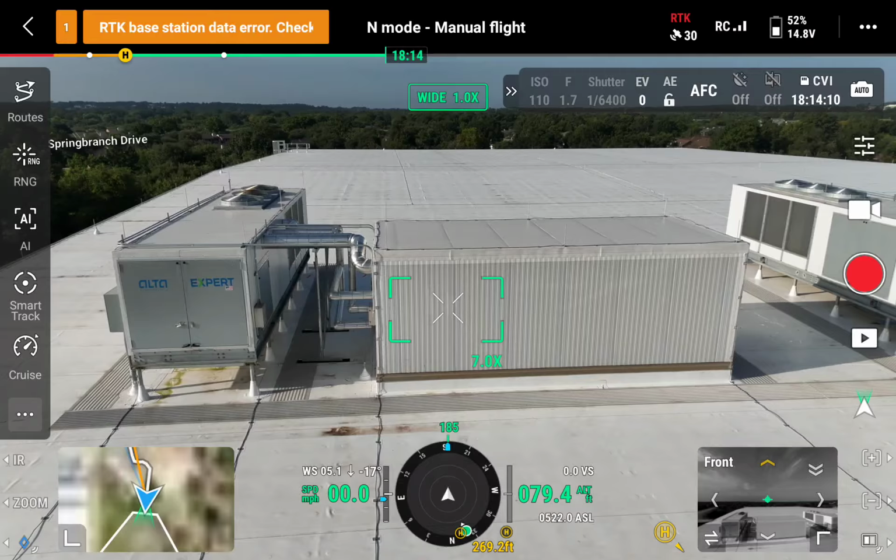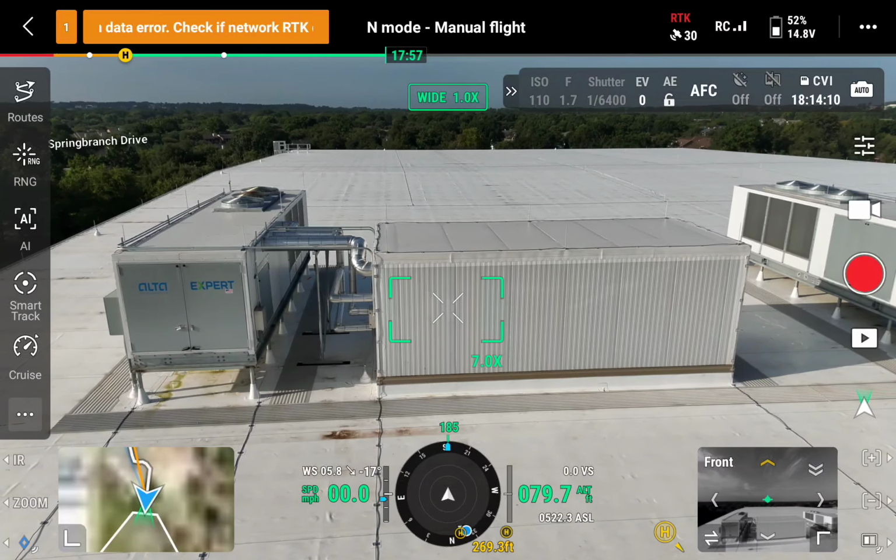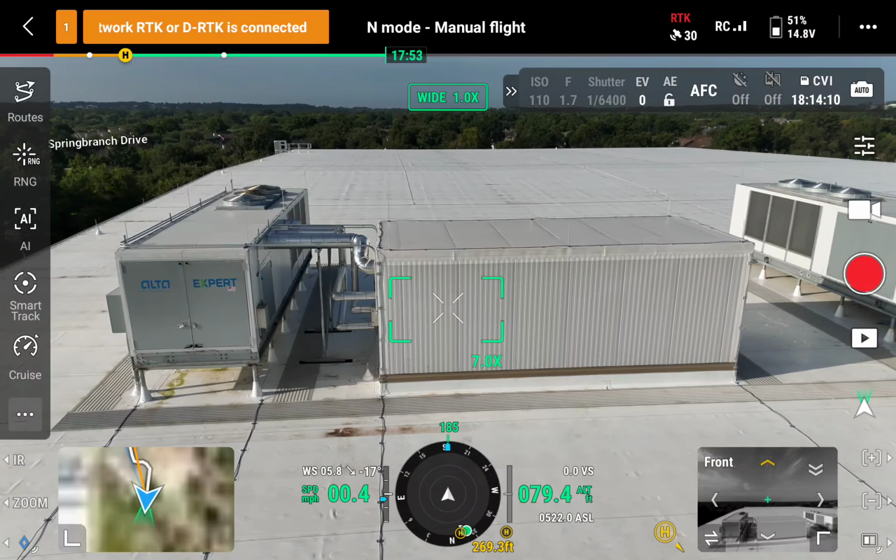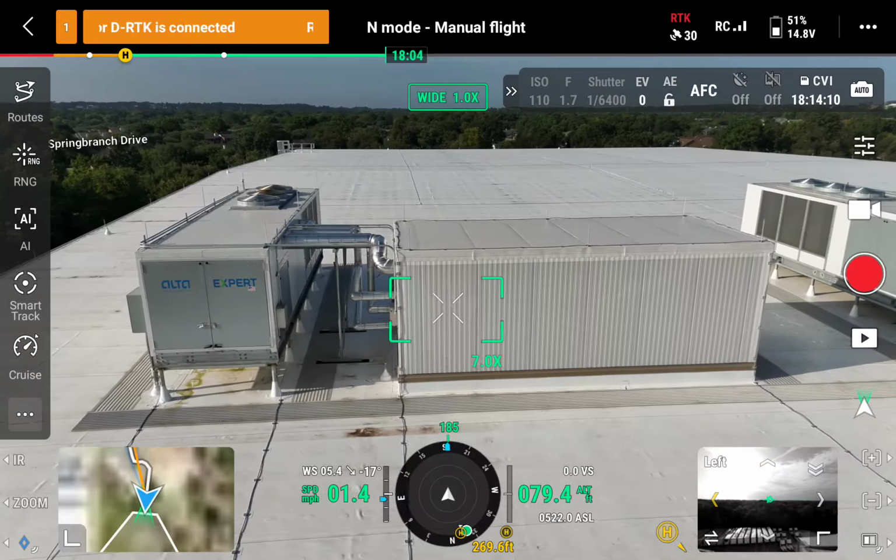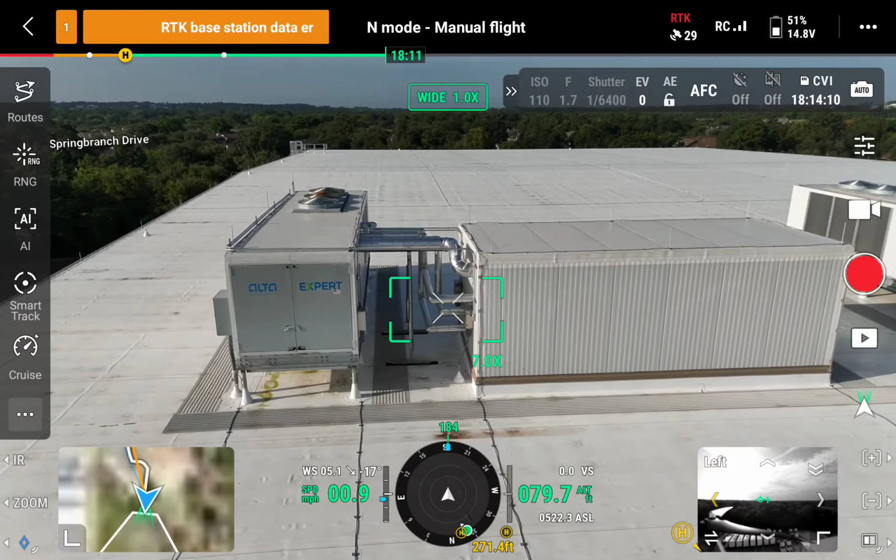So, you see me? Yeah, I'm at that first unit, the first refrigeration unit. All right. Go between the two units. Go right in here. So all of your kids are grown, Mark?